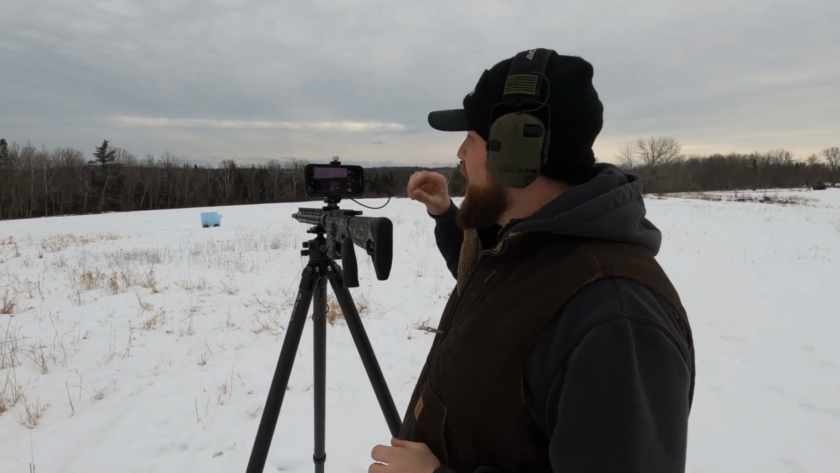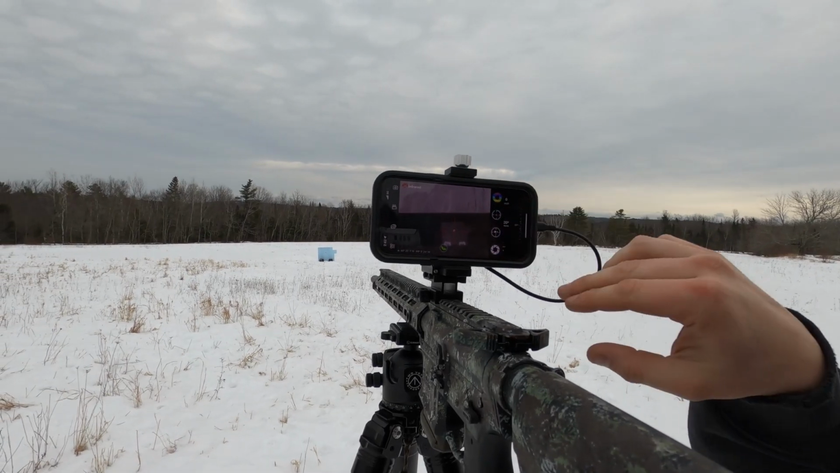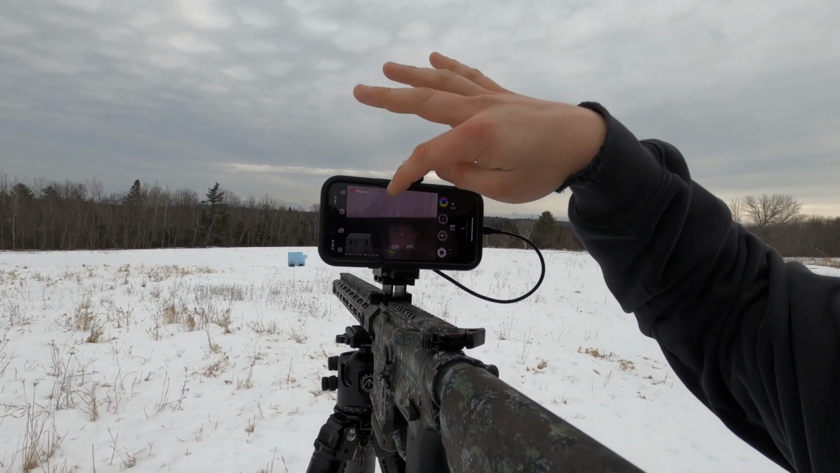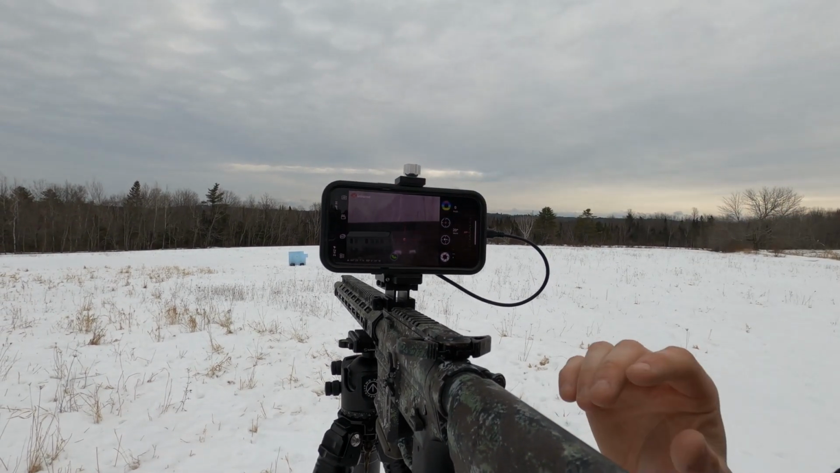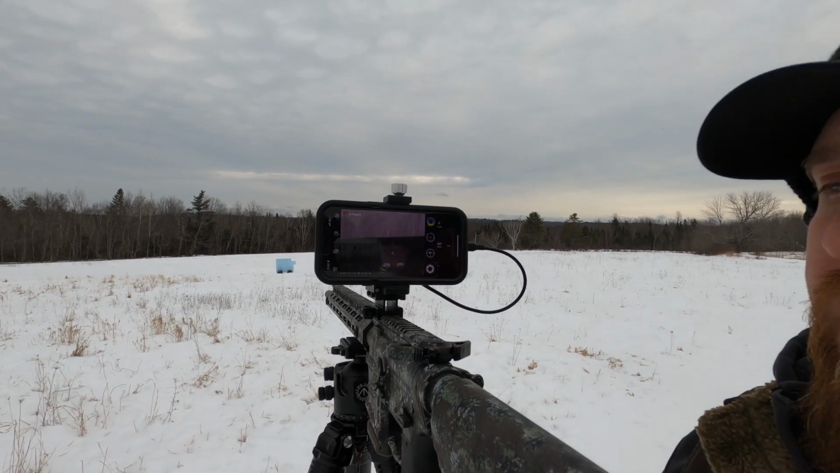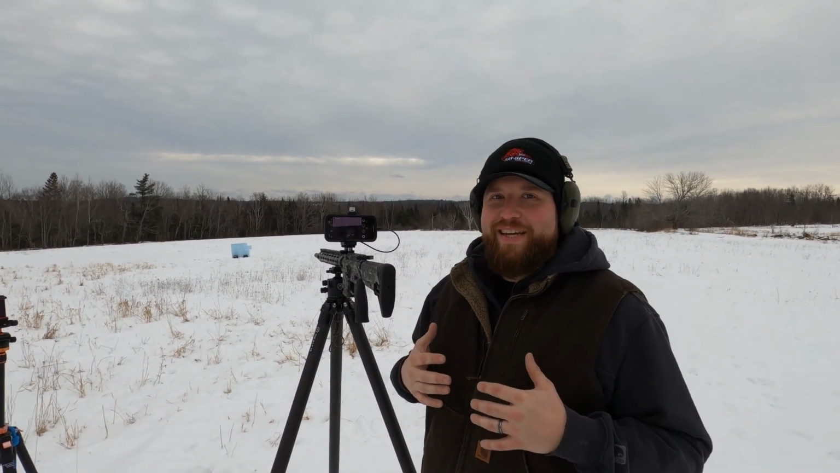Okay, so what I did is, rather than move the crosshairs down even further, which would take them kind of out of my picture, I actually moved the background image up to where my impacts were, and then I re-aimed my rifle onto that. I know that's a little confusing. I'll try to explain it better if this works so that you guys know what to do, but I'm learning at the same time, so we'll see.